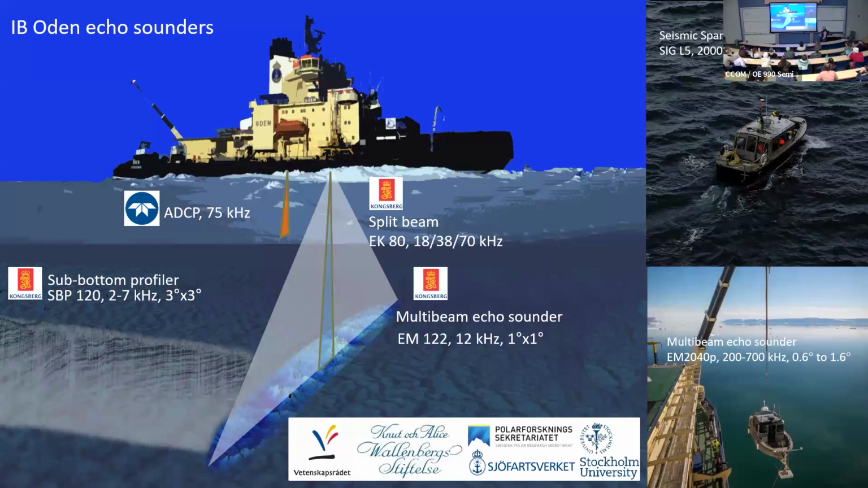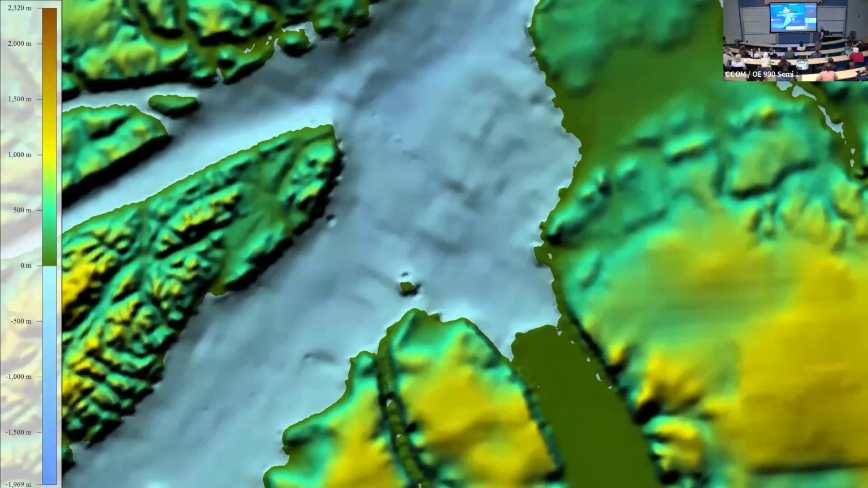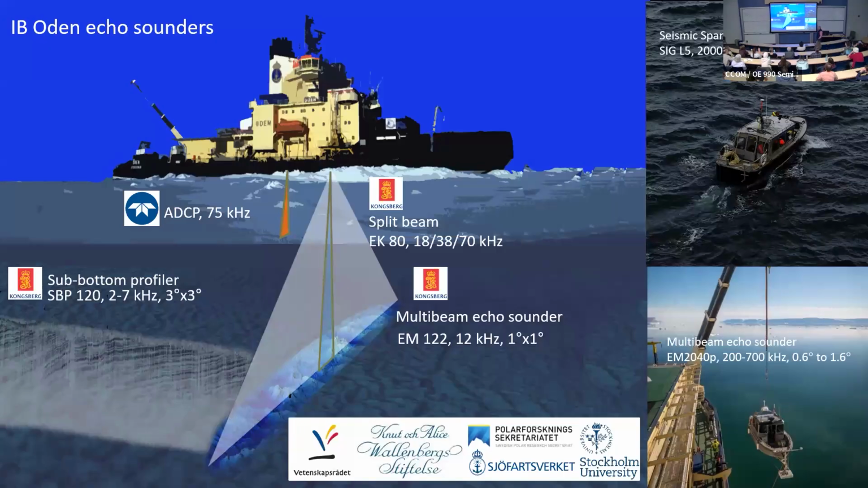And we've been focusing on the mapping components, the geophysical components of these cruises, which are all very, very multidisciplinary, as you'll see in a minute. You don't send an icebreaker up that far into the Arctic without making sure you take advantage of every possible bit of science that you can do.